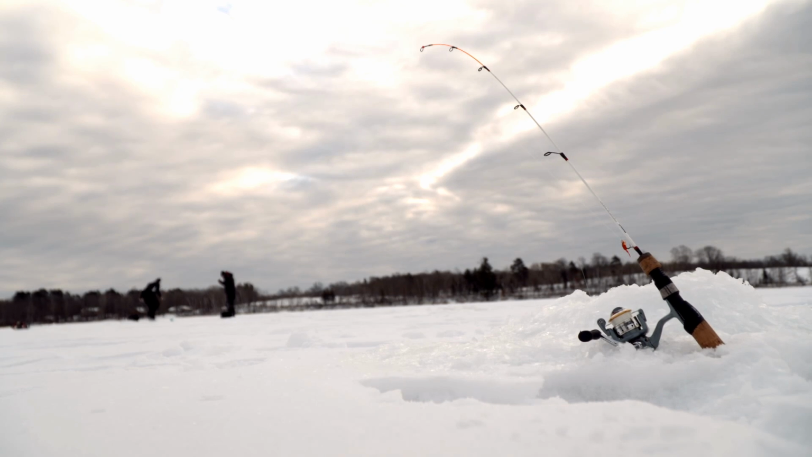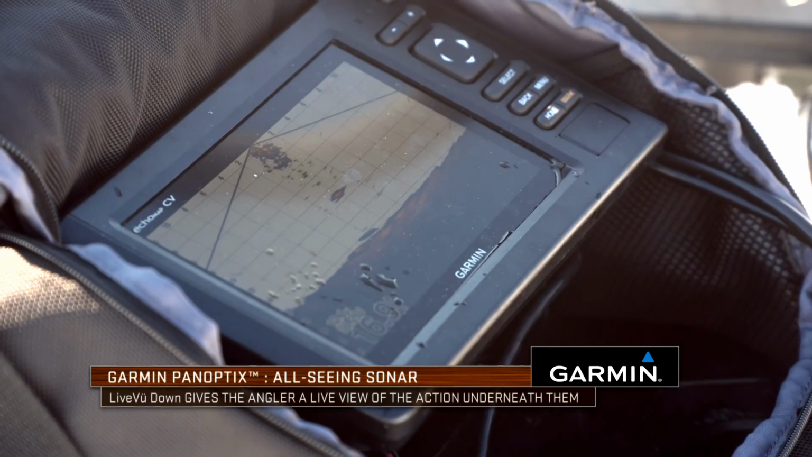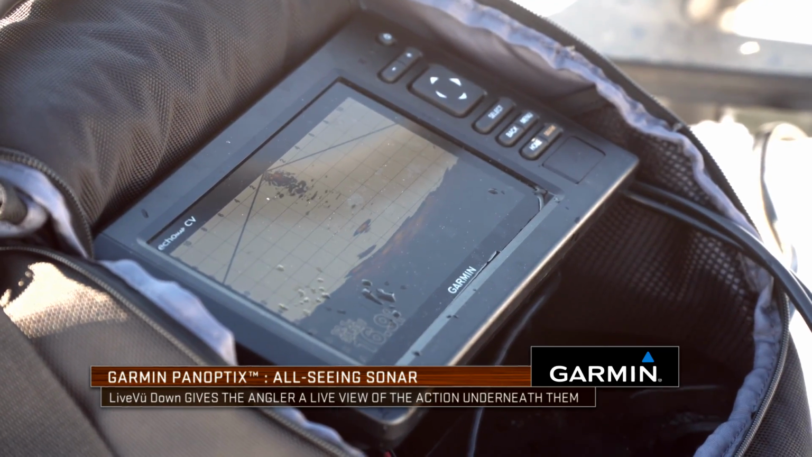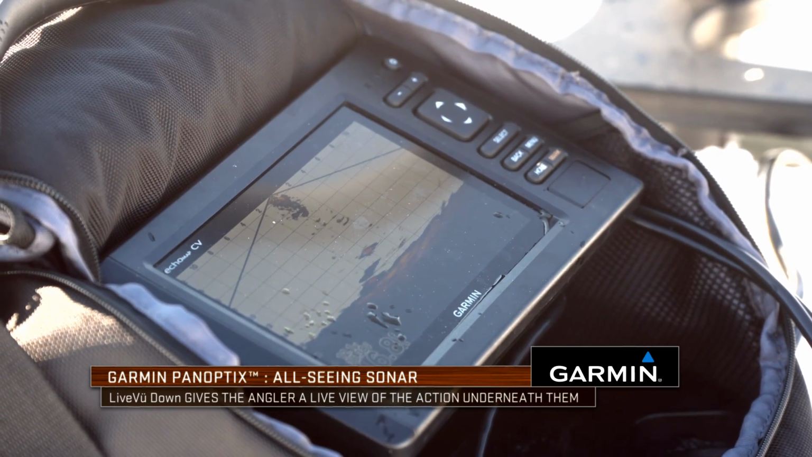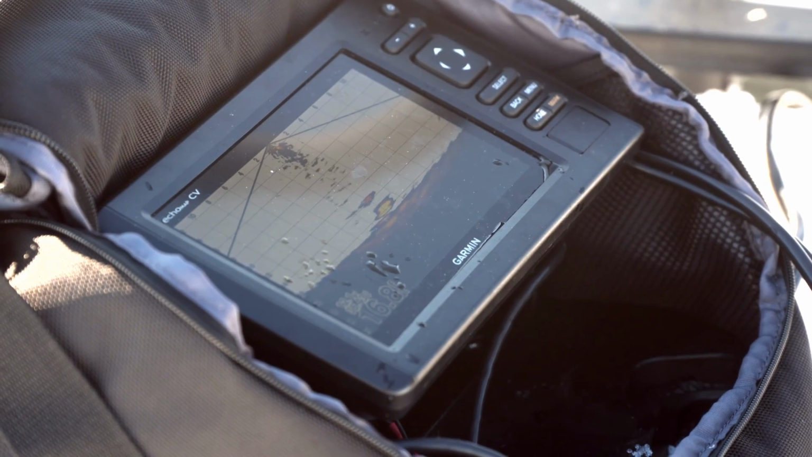You can see fish, depending on the depth of water, out 10, 15 feet away from your hole and see the fish coming in and reacting versus just seeing that line on a flasher. So the Panoptix live view down is awesome. You can see it. And look, see the fish coming up to it right there? You're gonna kind of become one. He just turned and went away.